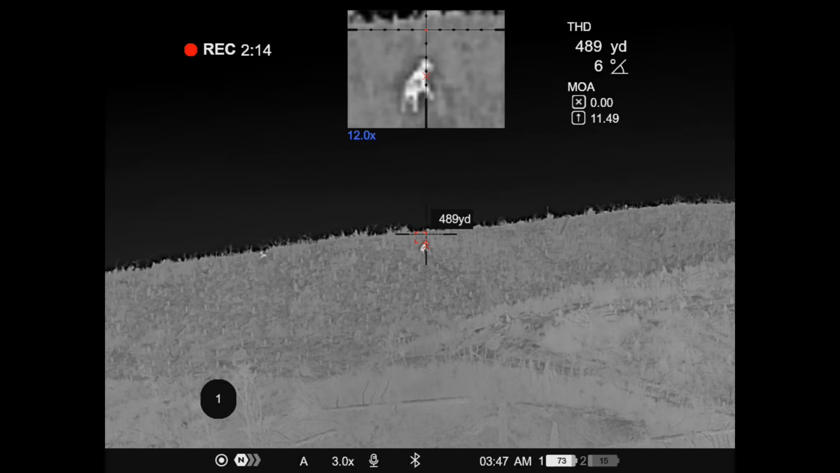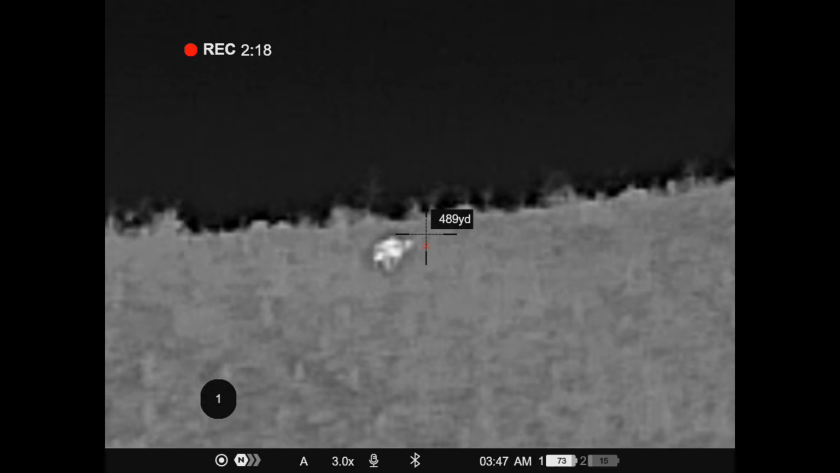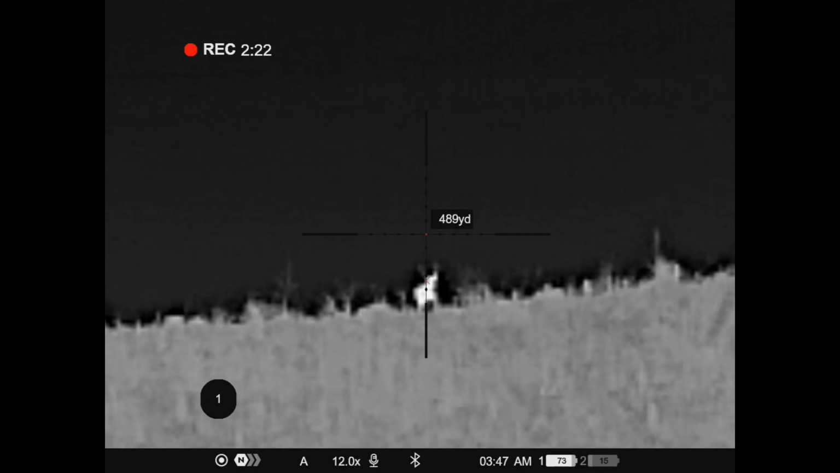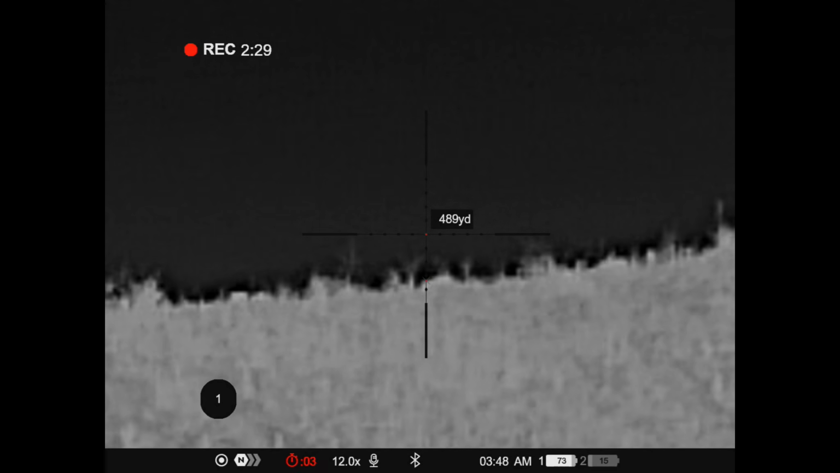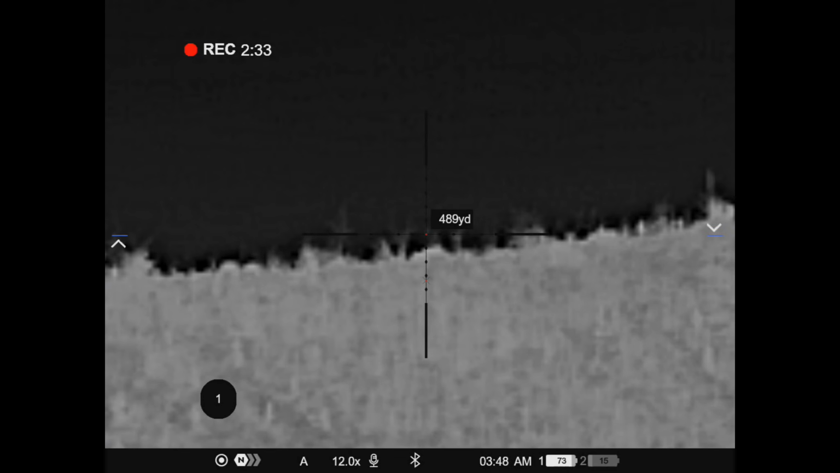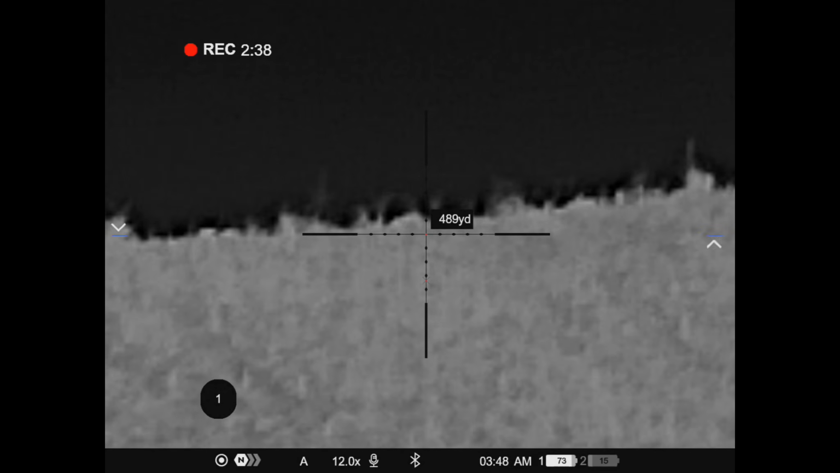Doesn't sound good. Shoot it, Clarke. He's on the sky. He had some antlers, boys. Holy shit. Fuck. The first shot felt so good.